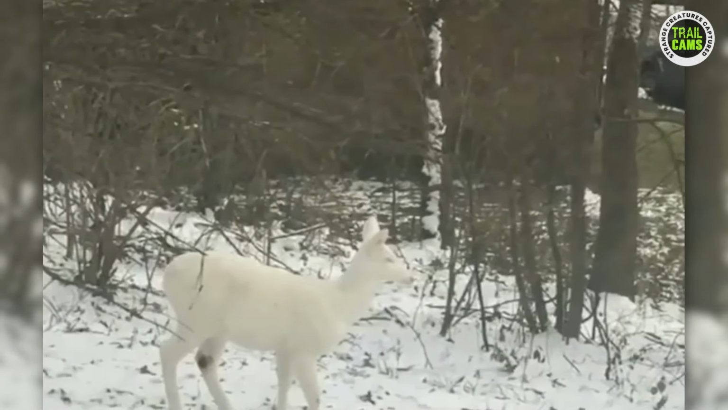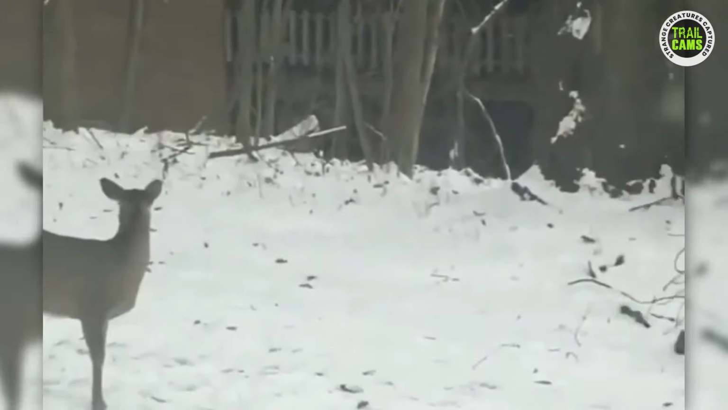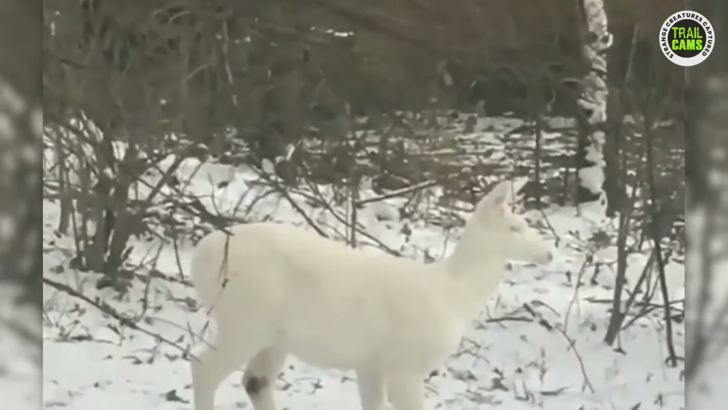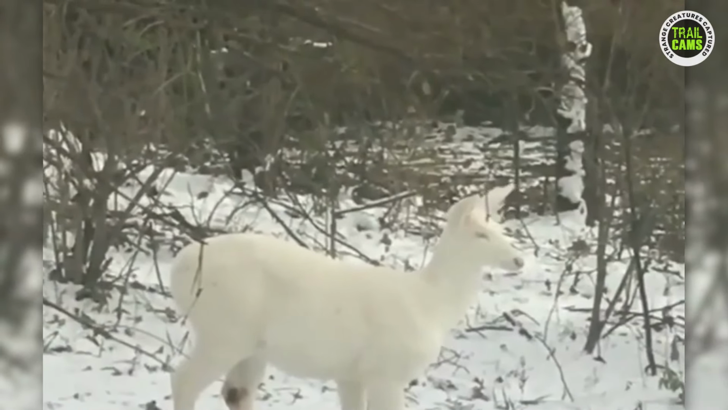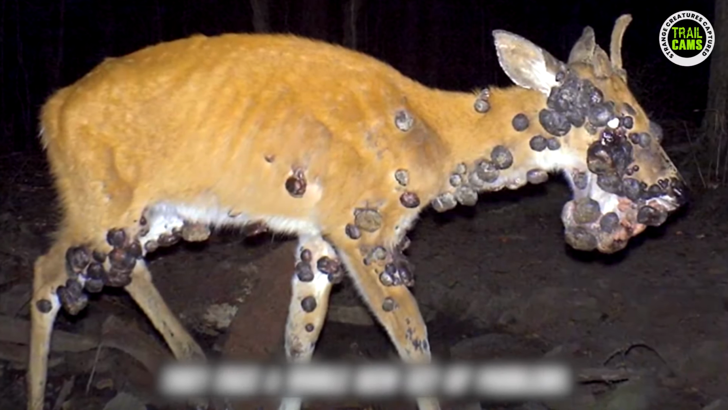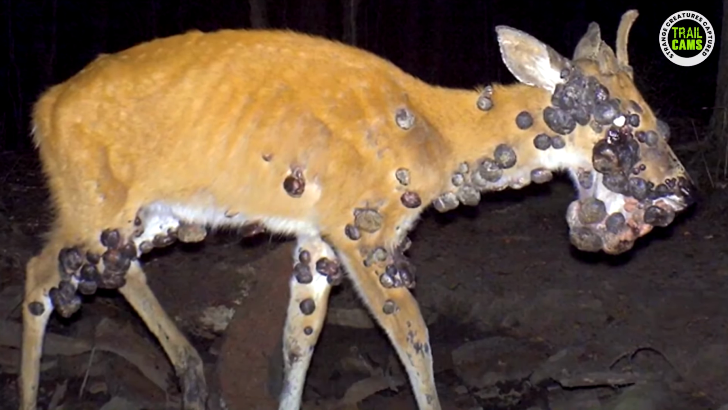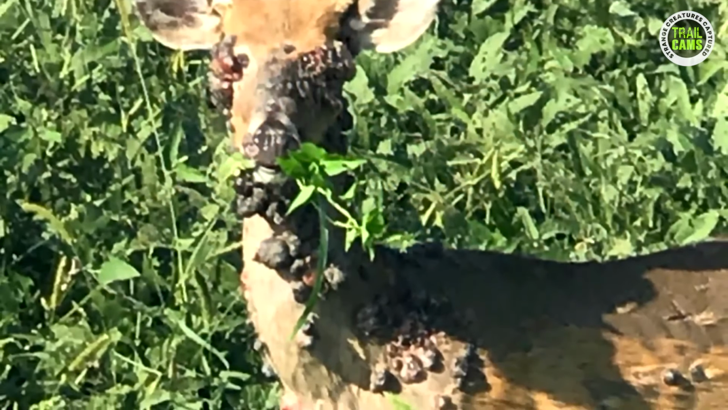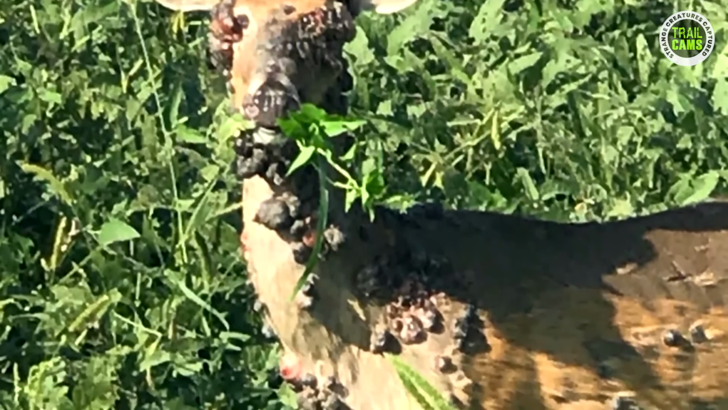To survive, white deer have evolved to be incredibly elusive, utilizing their acute senses and swift movements to avoid detection. They are skilled at blending into their surroundings, relying on their white coats to camouflage them in snowy landscapes or among dense foliage. This picture is truly heartbreaking. It's disheartening to see a magnificent creature like a deer suffer to such an extent. The picture was captured by a hunter's trail camera, and we cannot tell what caused this illness.